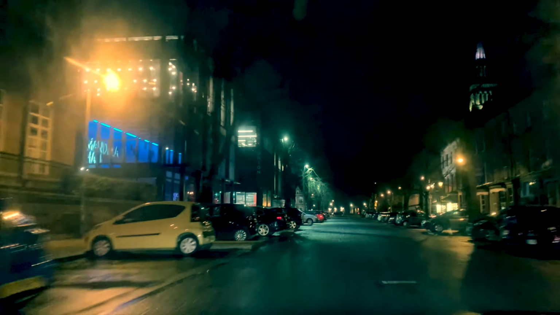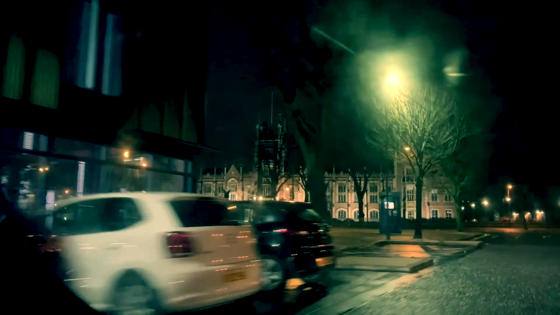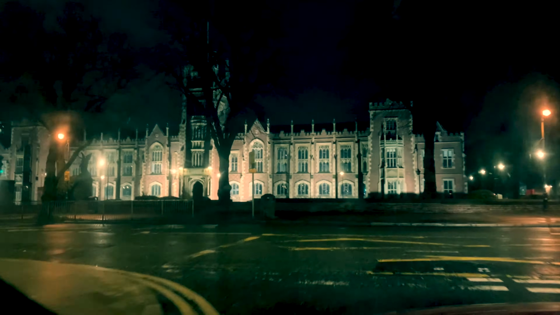This is quite an addition to the Queen's real estate, but a great boost to student life in the city as well. Now immediately in front of you, you can see the amazing Queen's Lanyon building, designed by Charles Lanyon. This place looks fabulous all lit up at night, but take a walk around this building at any time of the day, it's really beautiful.